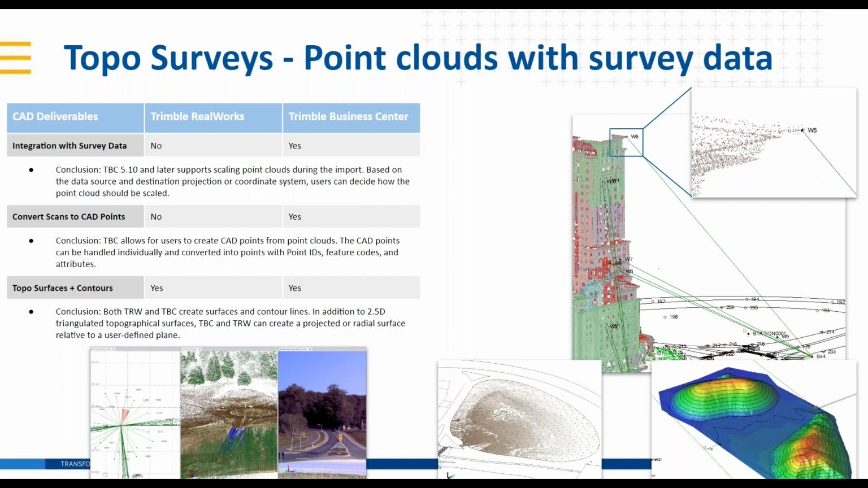So this would allow your survey data to match up exactly with your scan data and vice versa. So the survey data is treated as within a local or a known projection. That scan data would be treated the same way.